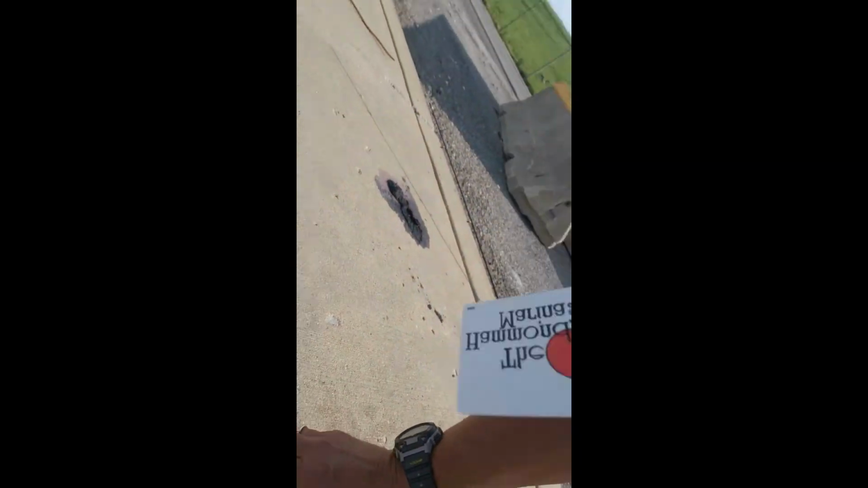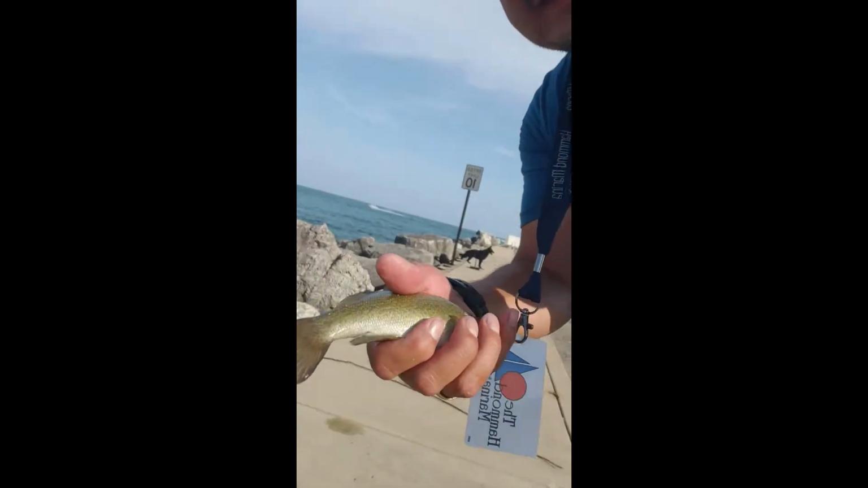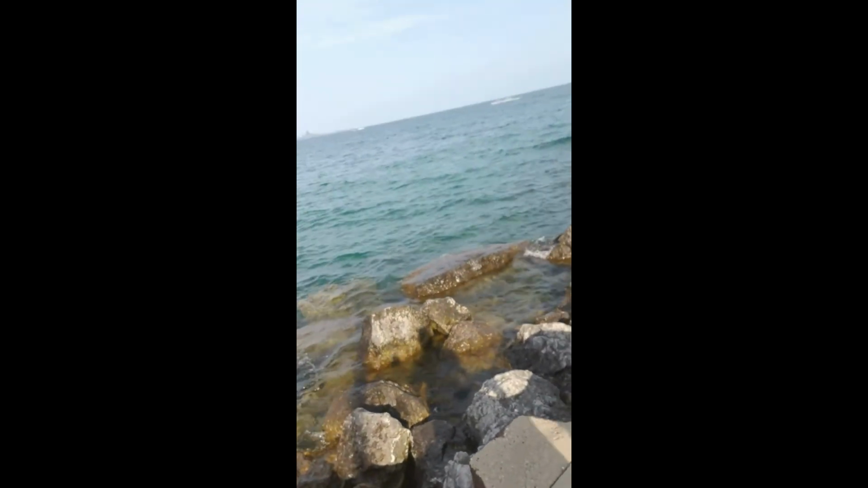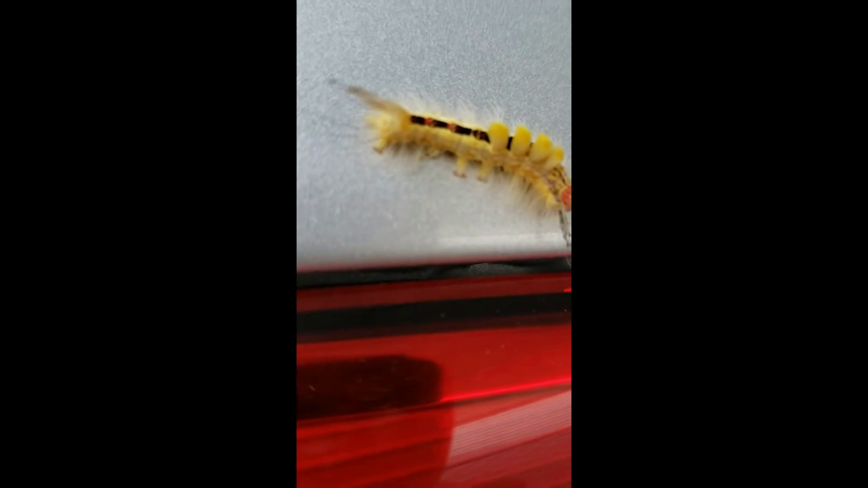Another little guy. I don't know if we can see it. Get in the sun. Another little guy right here. Off the rocks, I'm telling you, they hide all in between the rocks. Look, something hitched a ride home with me. I could have used it as bait.